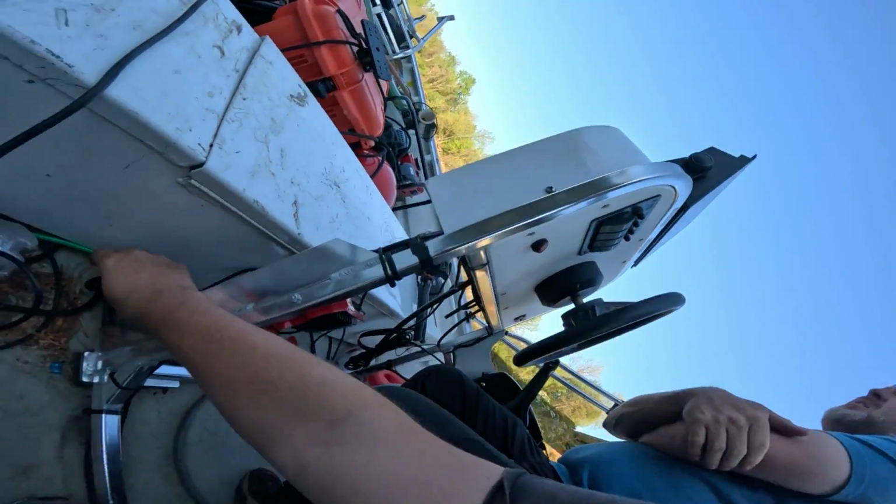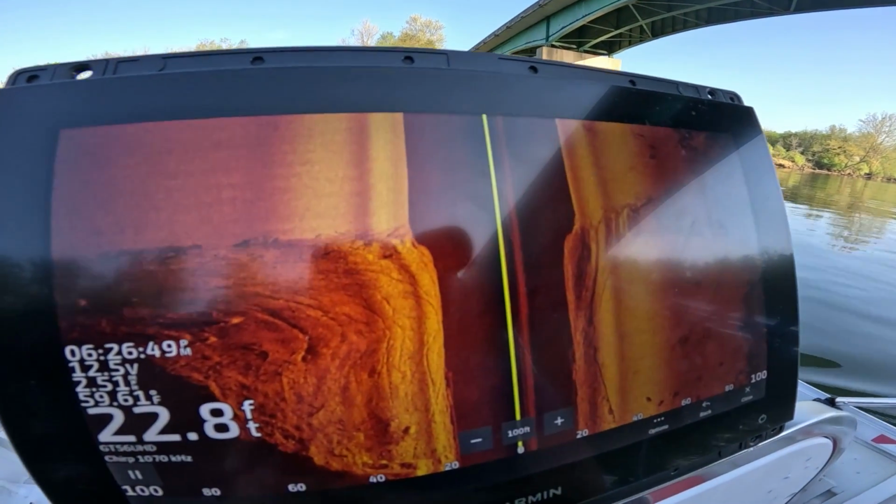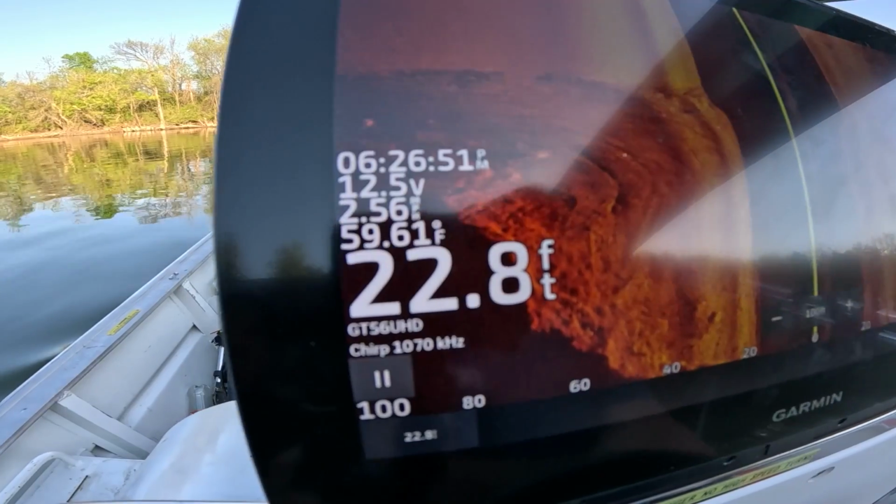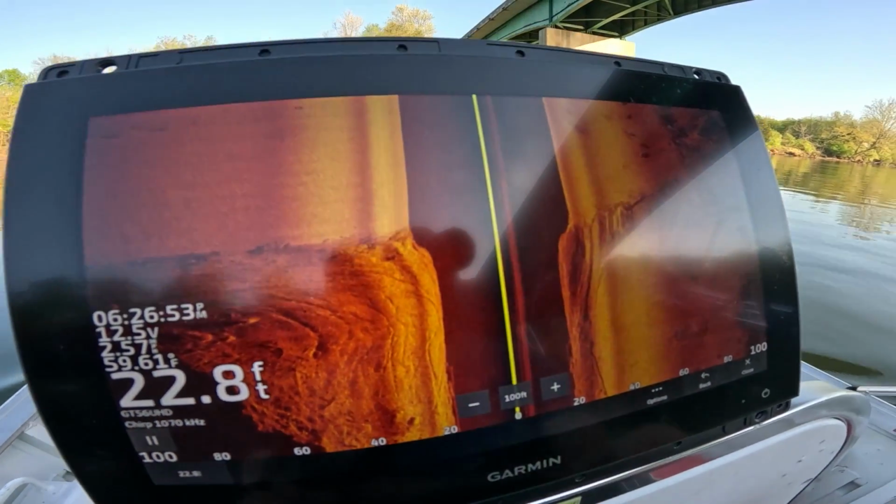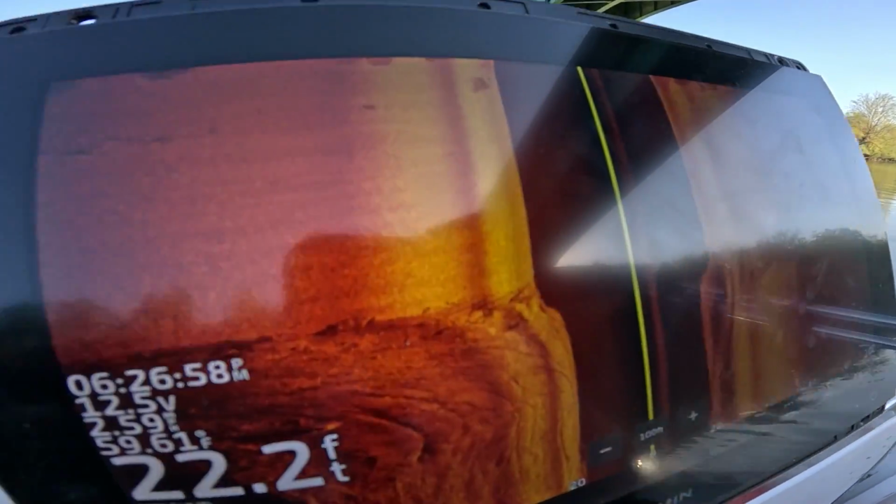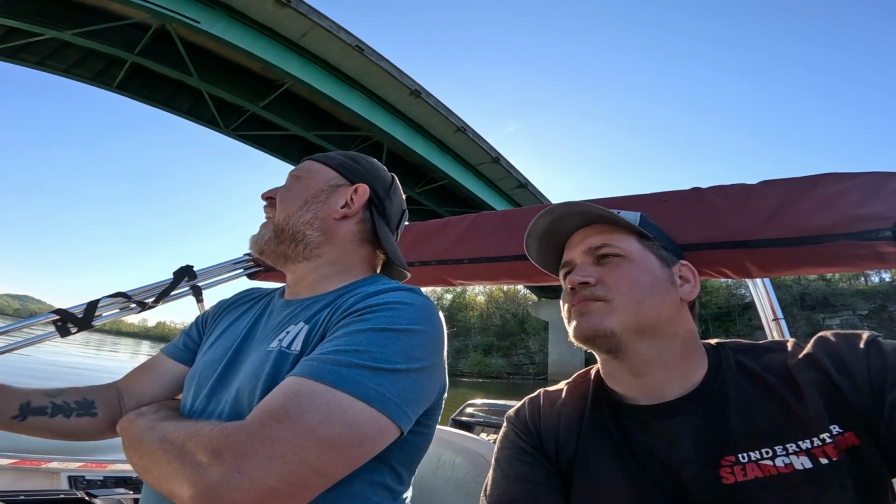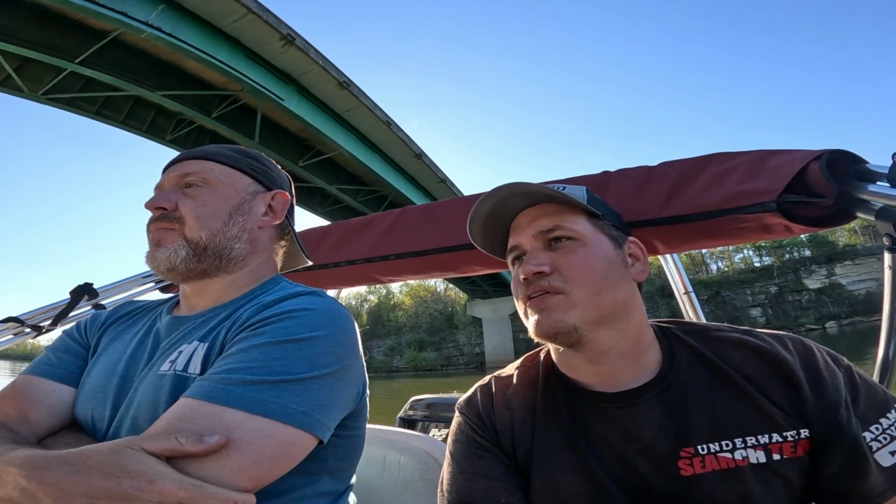Well, my screen recorder died, but you guys can kind of get the idea. Twenty-two feet. There's some junk and tires over there, but I'm not seeing anything. No, not yet. I mean, there's a couple more boat ramps on that side. We could check quickly tomorrow.